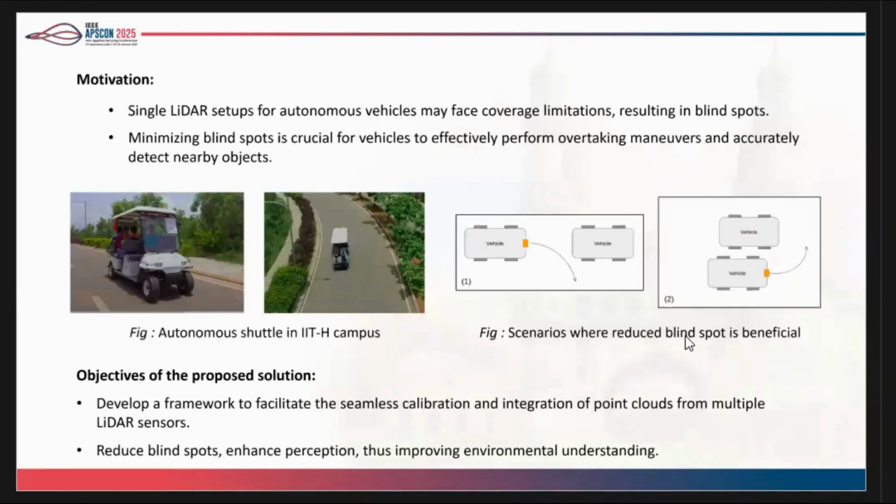The main motivation was that we have an autonomous campus shuttle running in our IIT Hyderabad campus. Usually we place a LiDAR sensor at the top of the vehicle, and it takes care of localization, mapping, and obstacle detection tasks.